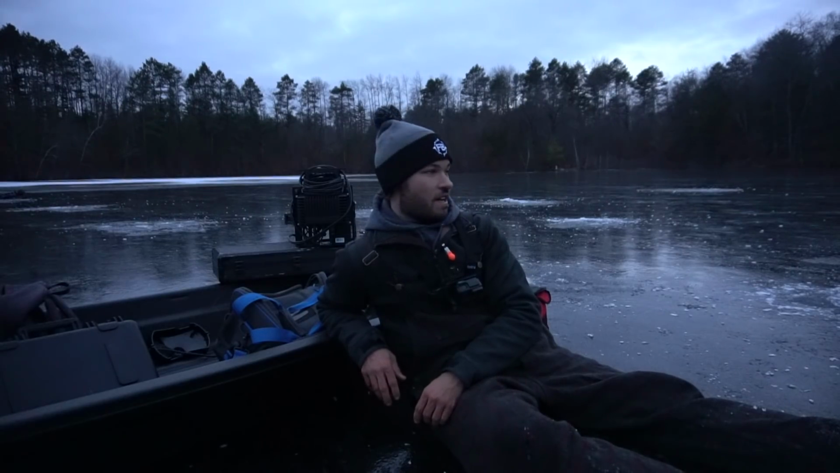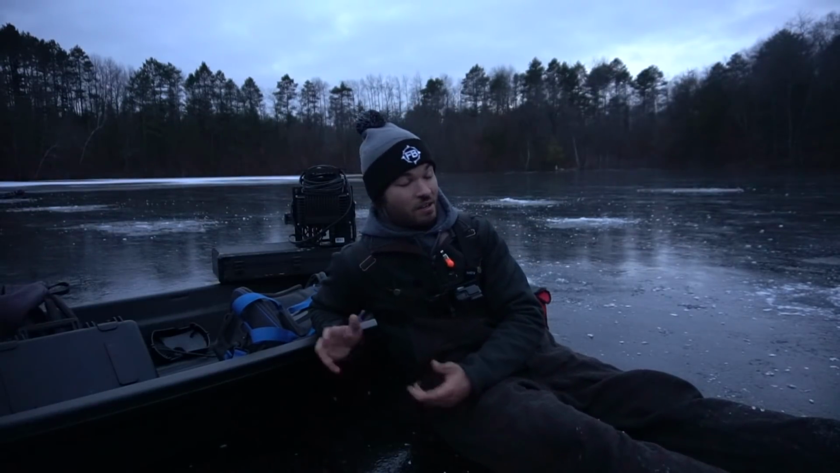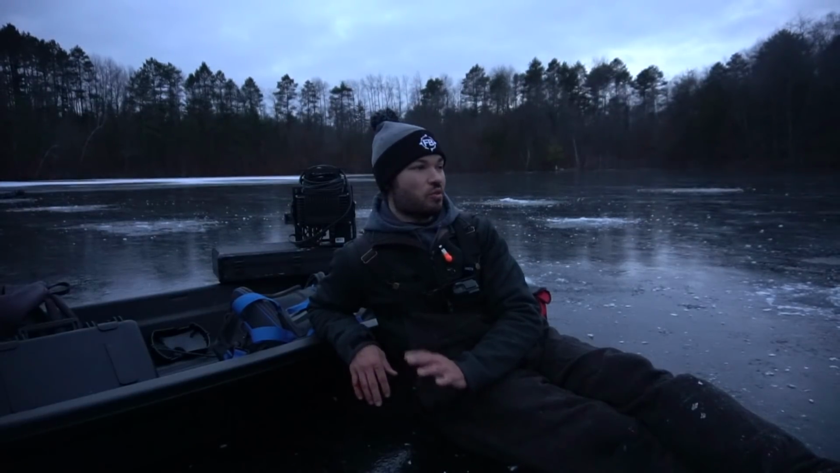Alright, well guys, that was tough. The last 20 minutes, I ended up getting no more fish. I marked a couple here and there, but I think they were bluegills because they were up a little higher up in the water column. Most of the crappies that I found today seem to have been 5 feet off of the bottom.